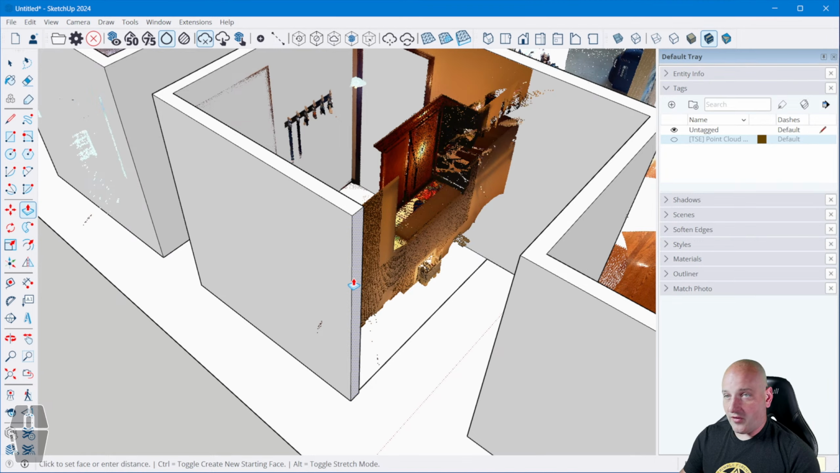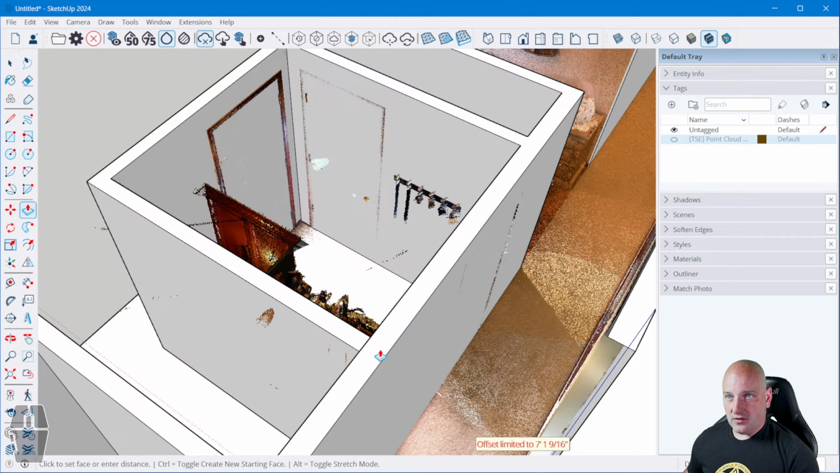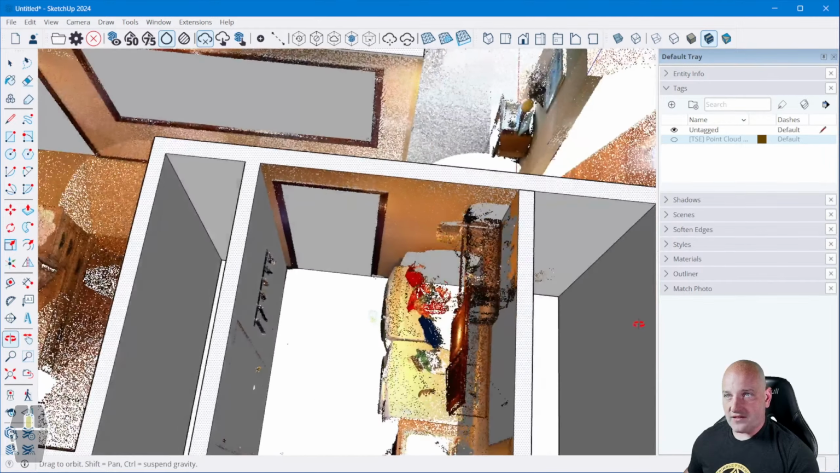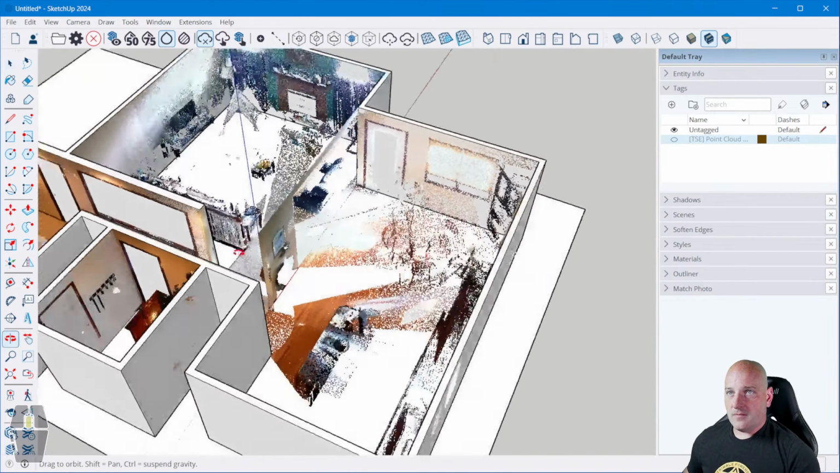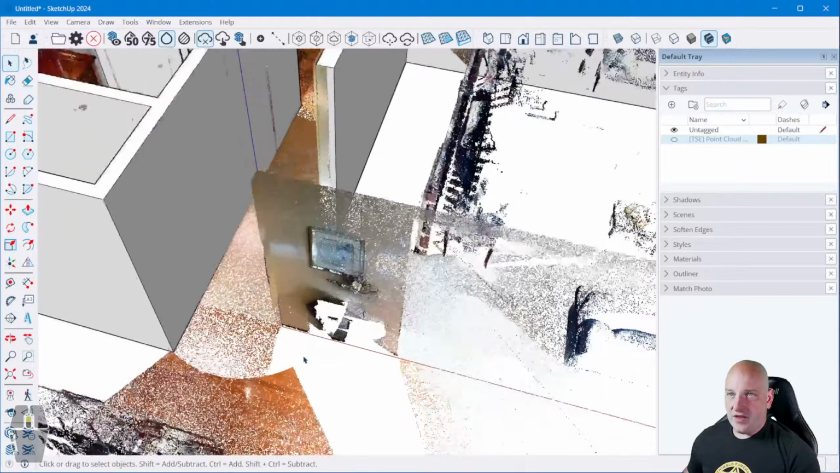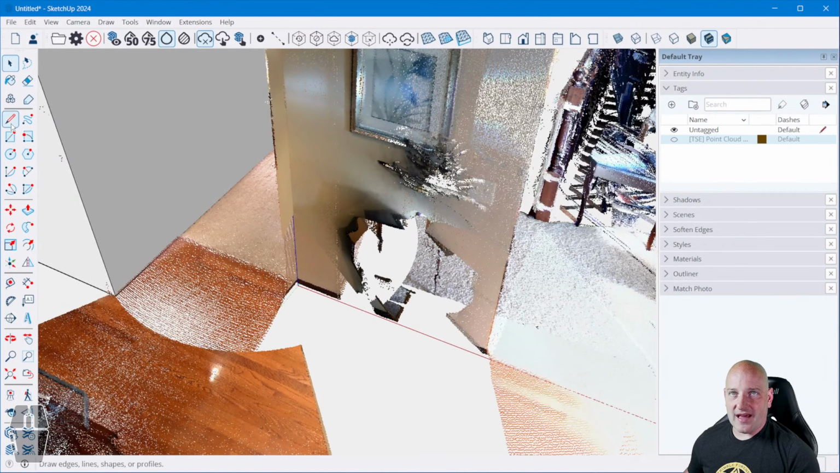Let's go an additional 4.5 beyond. Make a line in my corner. Hit push pull. Bring it up to that face. All right, I'm happy if you're happy. Beautiful. Okay, now we also have what looks like a short supporting wall or something like that here.